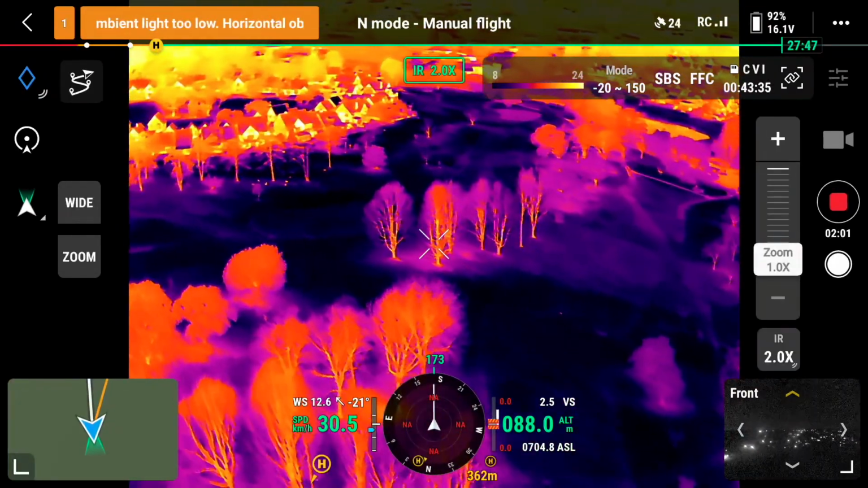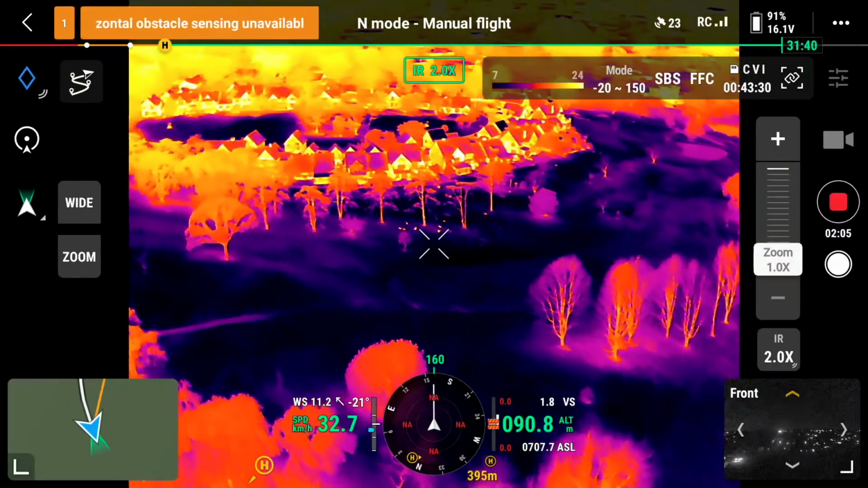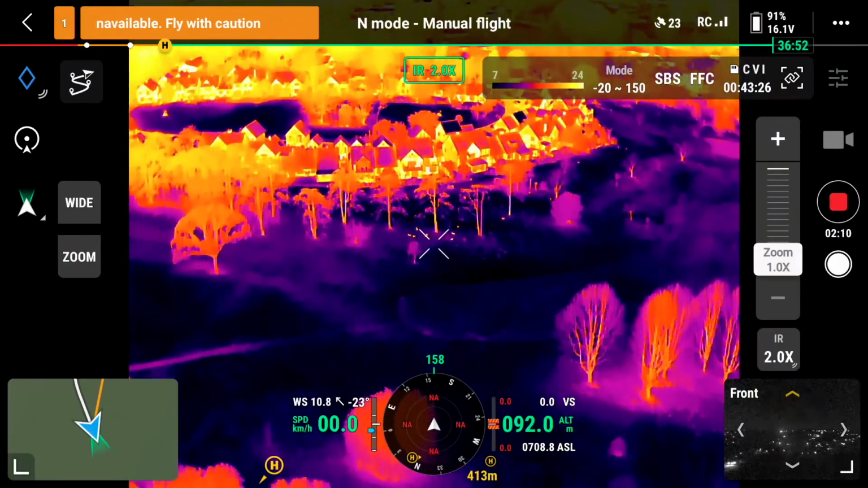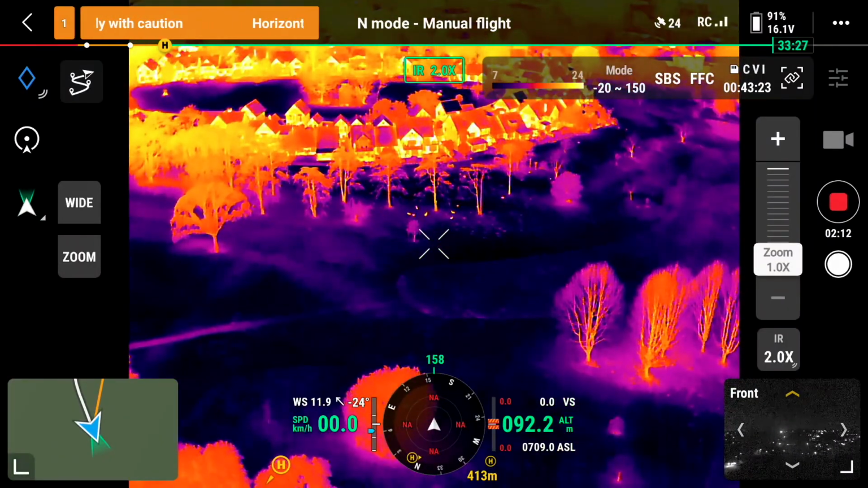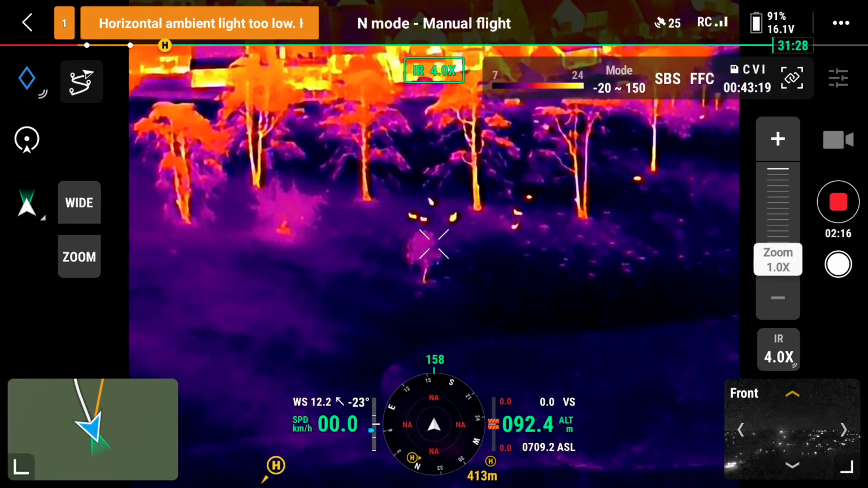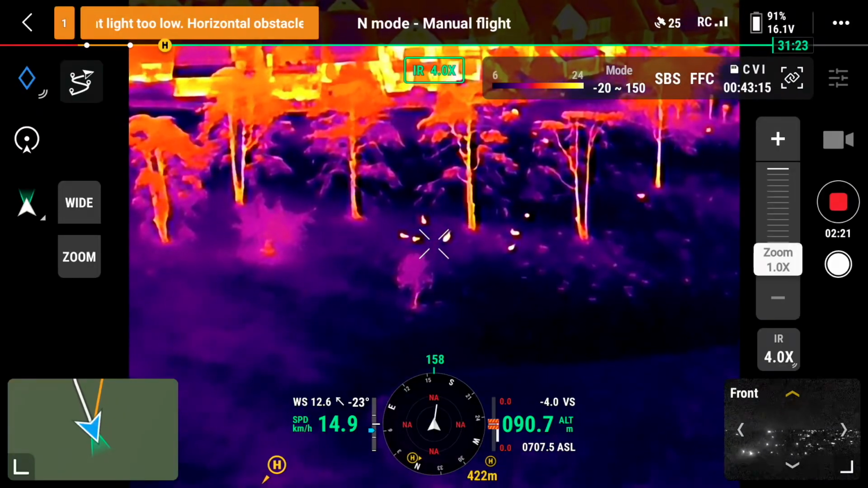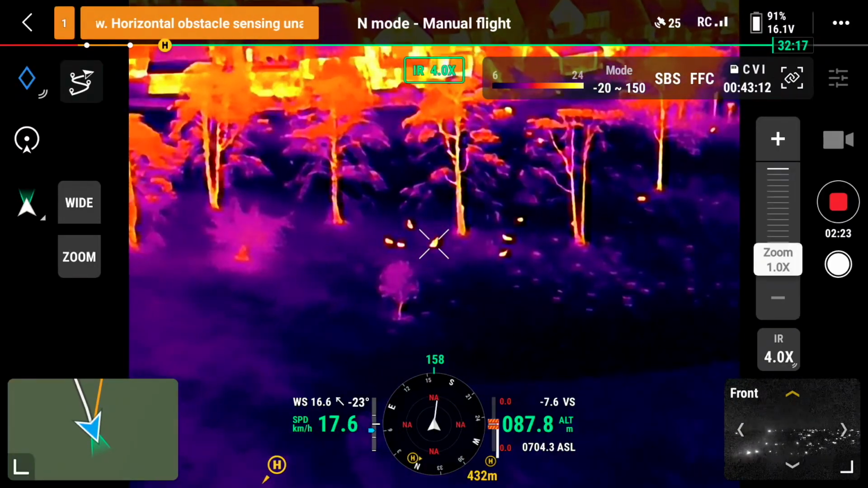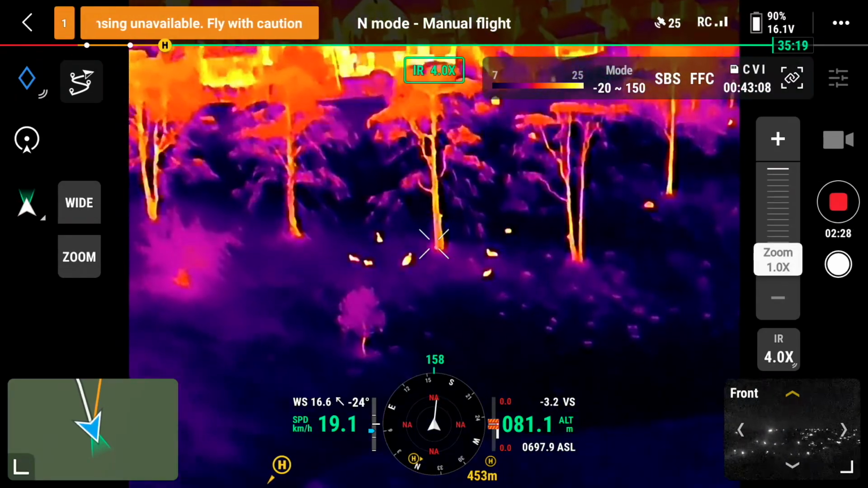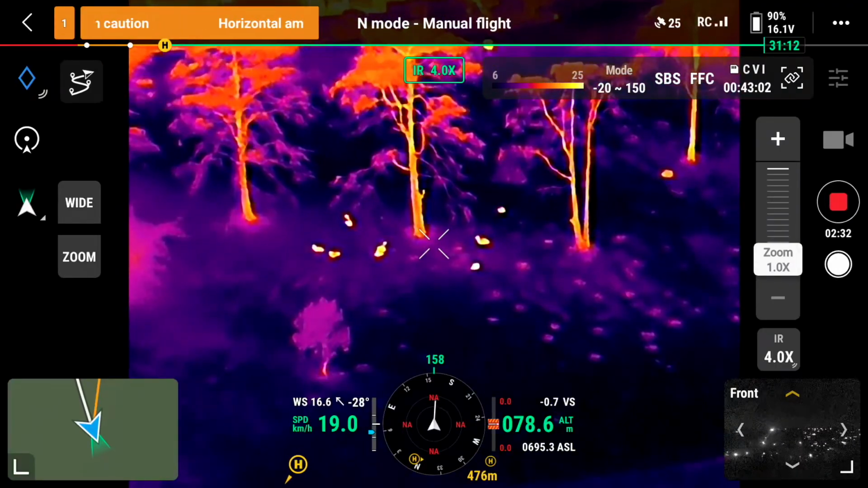There we can see something on the side here. I'd like to go there and just see, is that something of interest? So before I waste more battery life, let's quickly go closer. Okay, what is that? Is it moving? Yeah, definitely something there. Not sure what it is, but let's go and have a look.